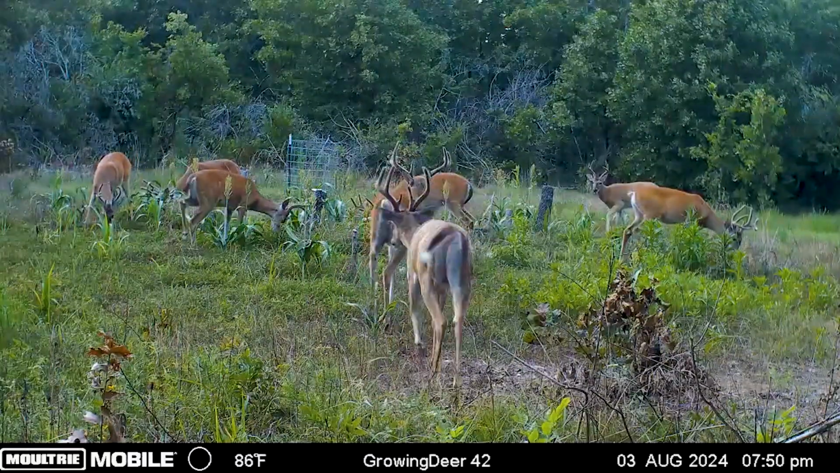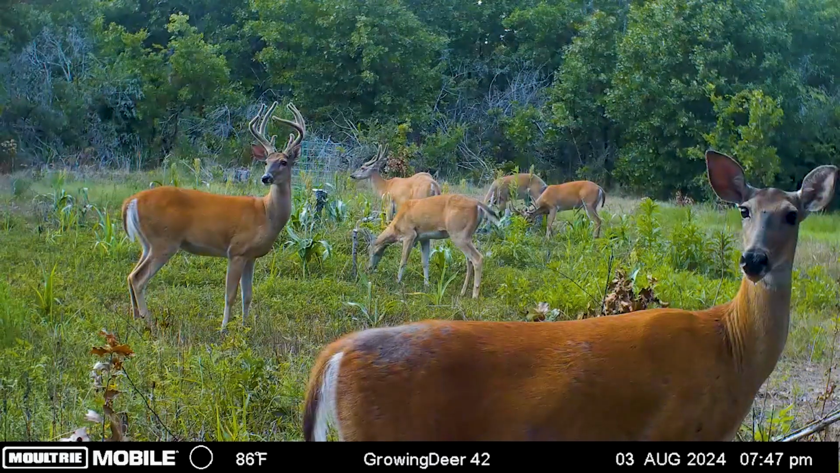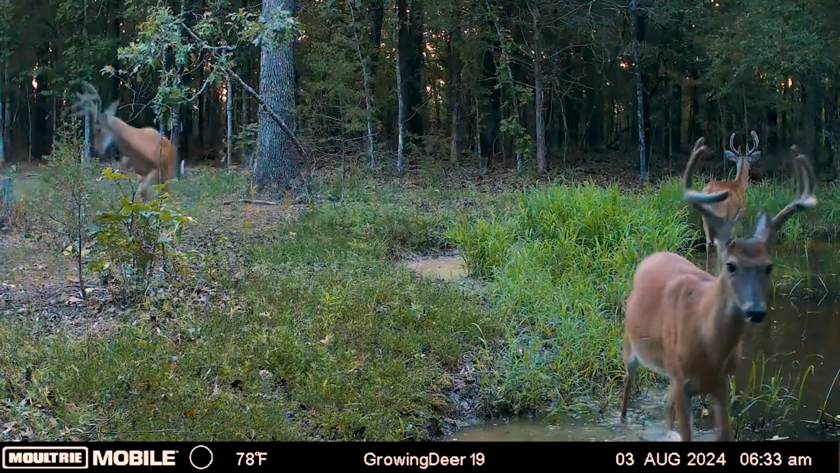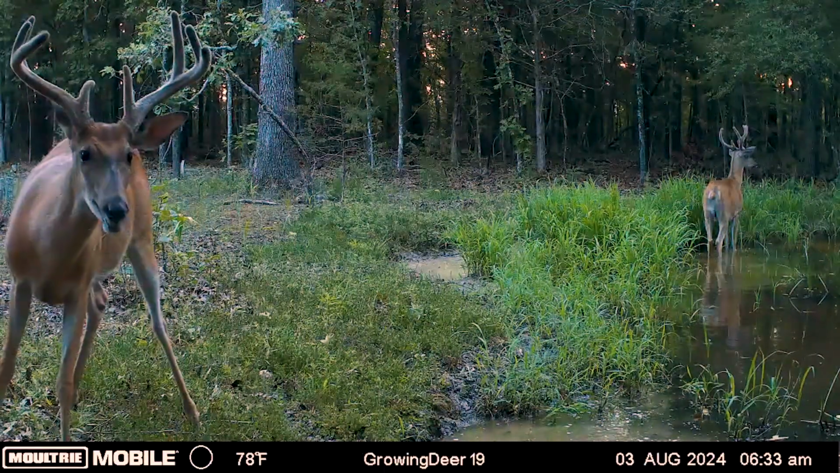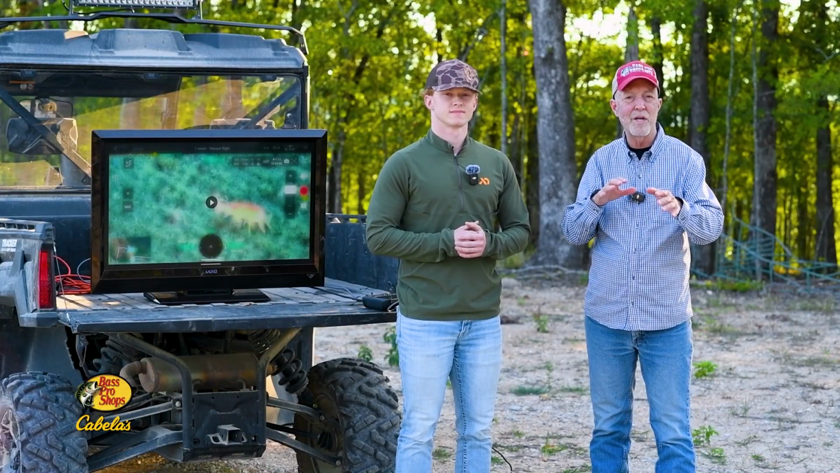We're a month plus from deer season, and so things are gonna change. We're in a period of change right now. That velvet's gonna get knocked off, stuff like that. The big change, of course, is hormones are changing. That testosterone level is gonna come way up. But Jack offered to come down and take a look, and we've done some habitat changes too.